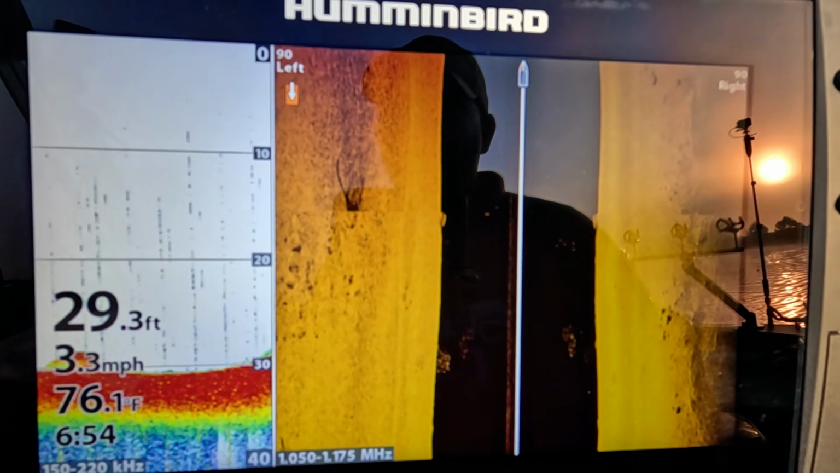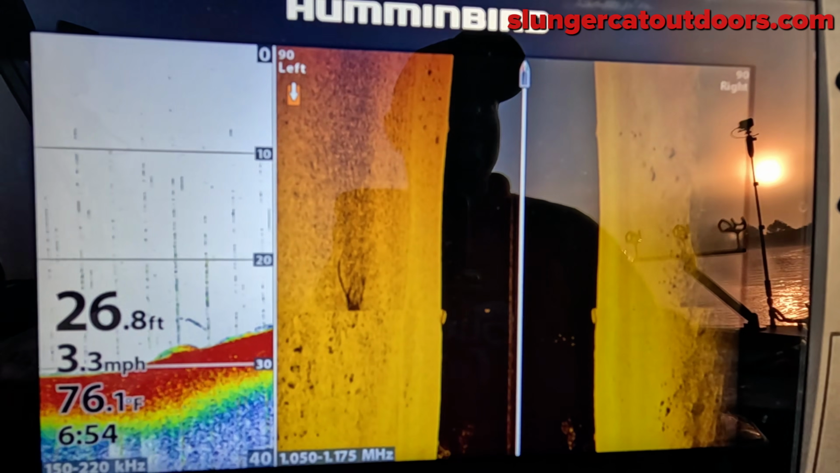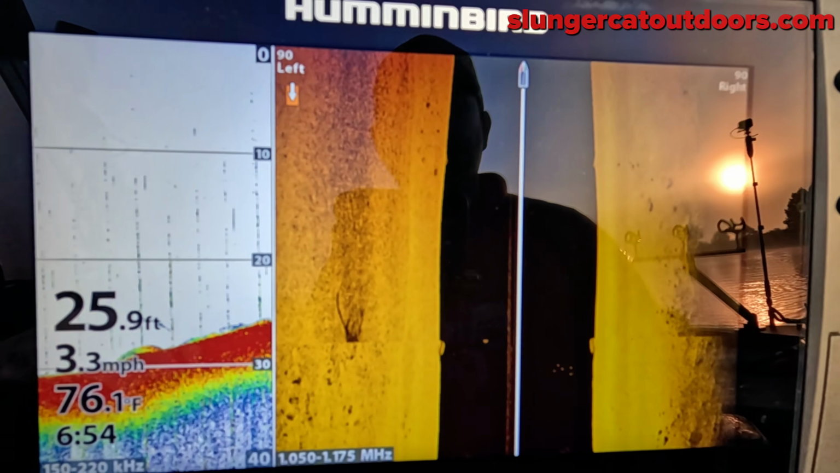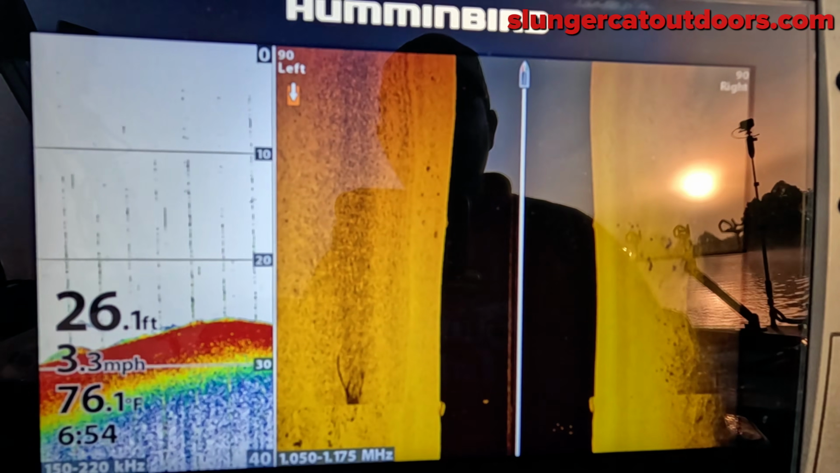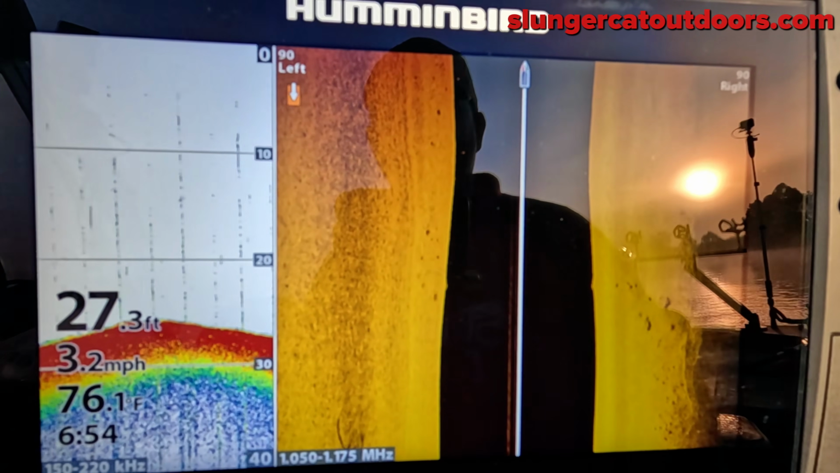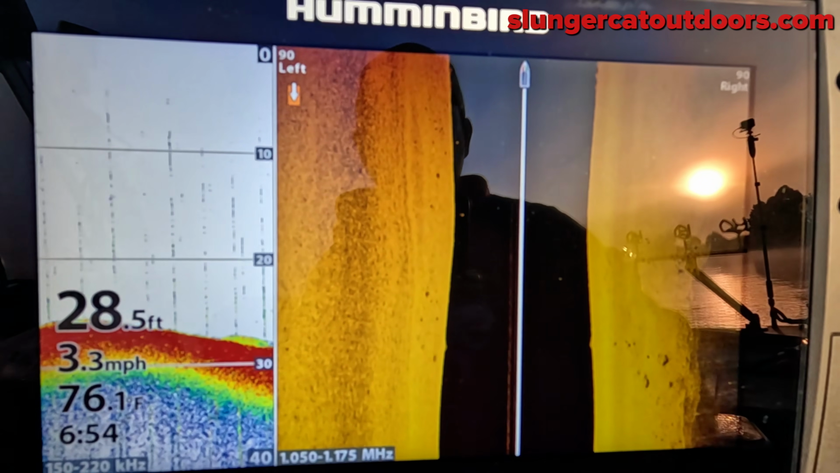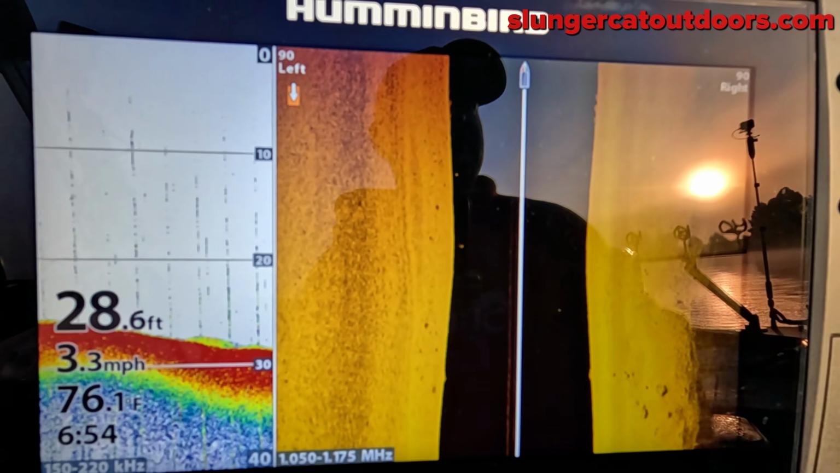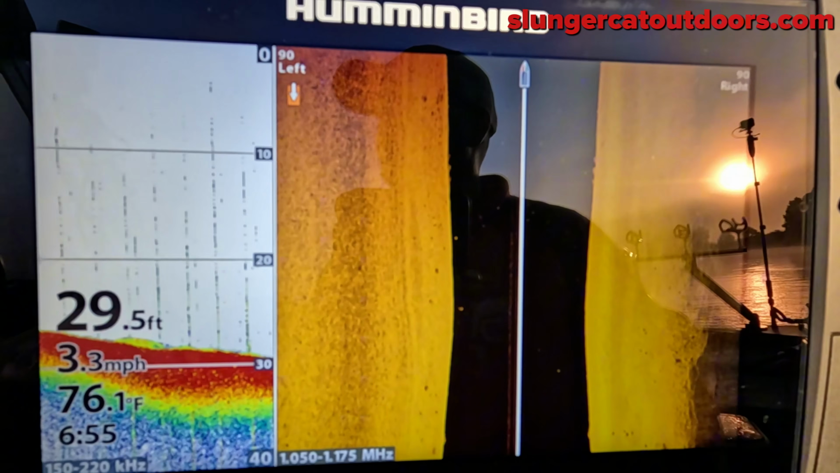Beautiful morning out here. Got a little fog and smoke on the water. I like that. That means the water temperature's starting to cool off. We're starting to have some cool nights, and the air temperature is cooler than the water temperature. That means the water temperature is going to be coming down, and you can see we got a water temperature of 76 here. Just last week it was in the 80s, so we're definitely getting some water temperature drop.